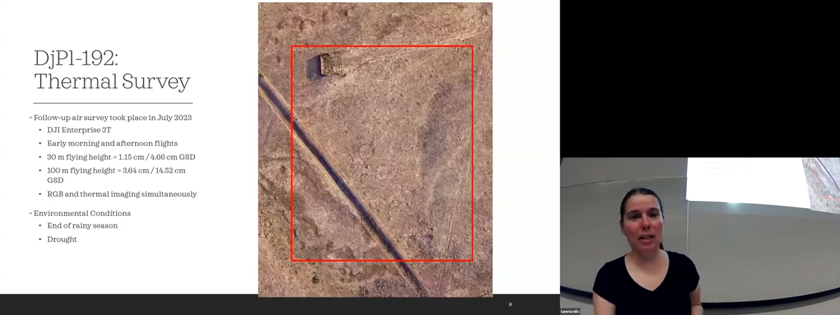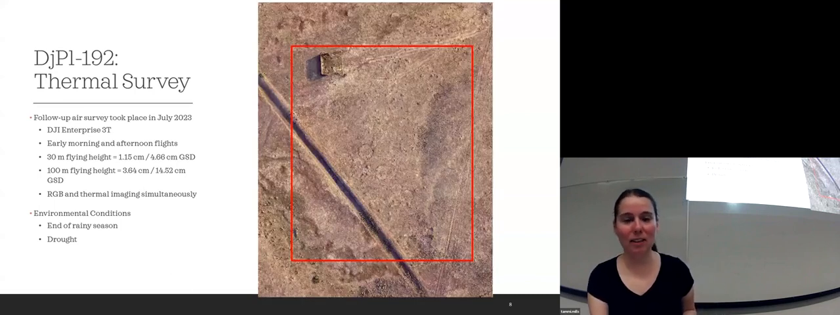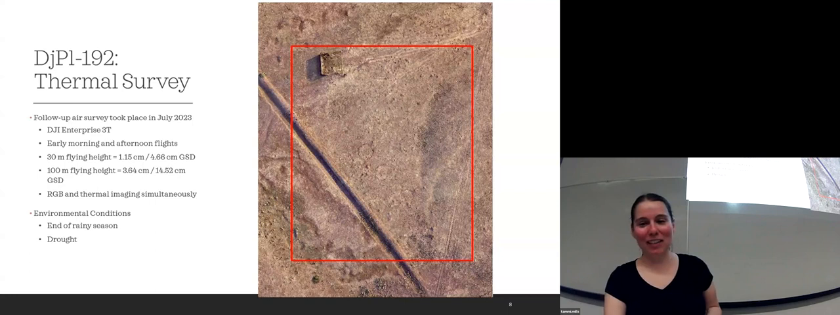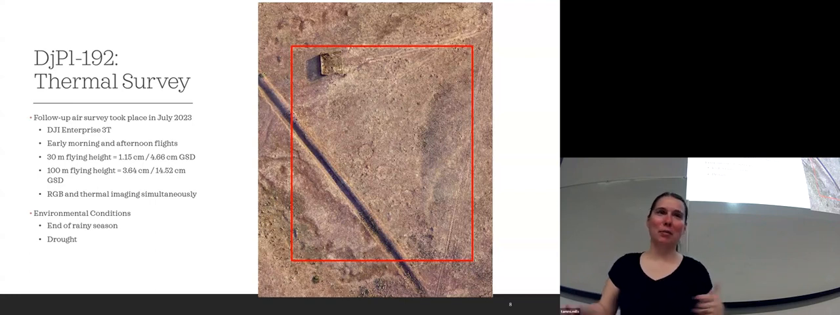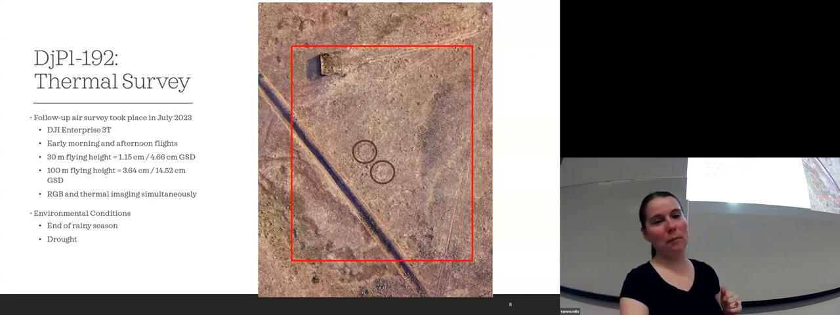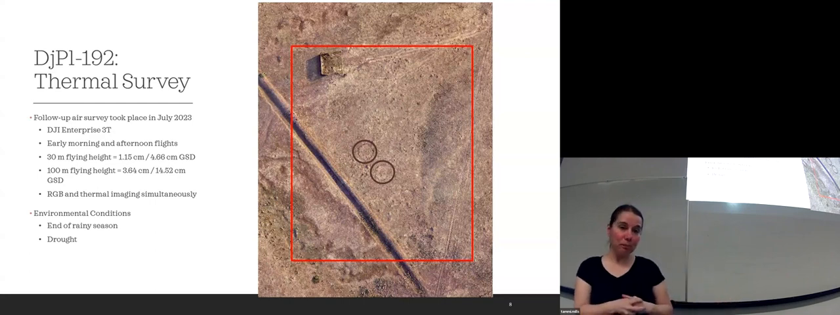It's so brown and crunchy out there that I swear if anybody dropped anything flammable, it would just go poof. But in this image, there are some concentrations of circles that have come up. These are just a couple of them.